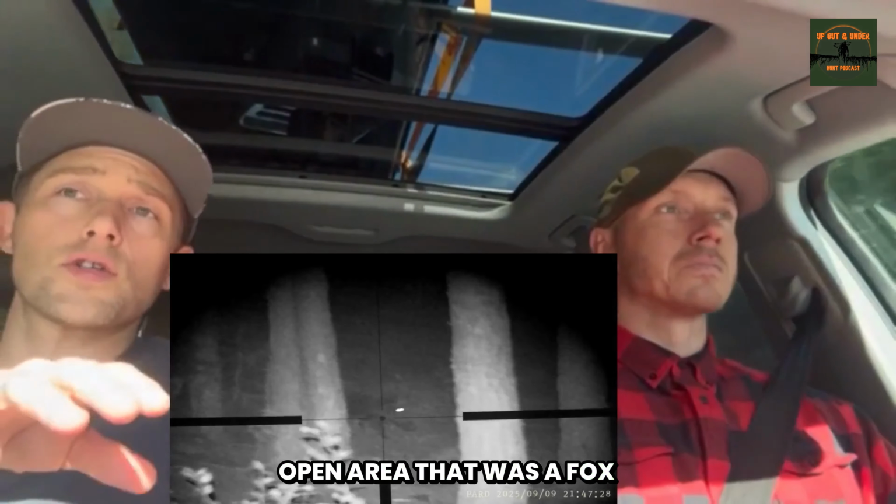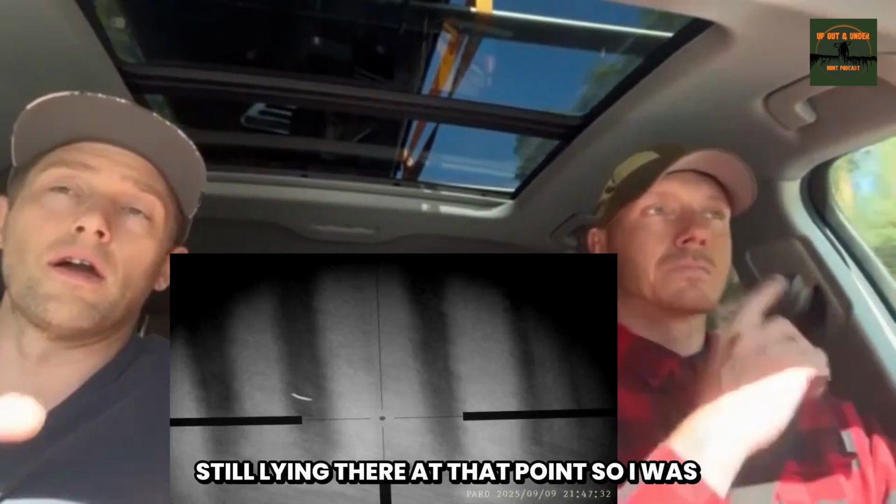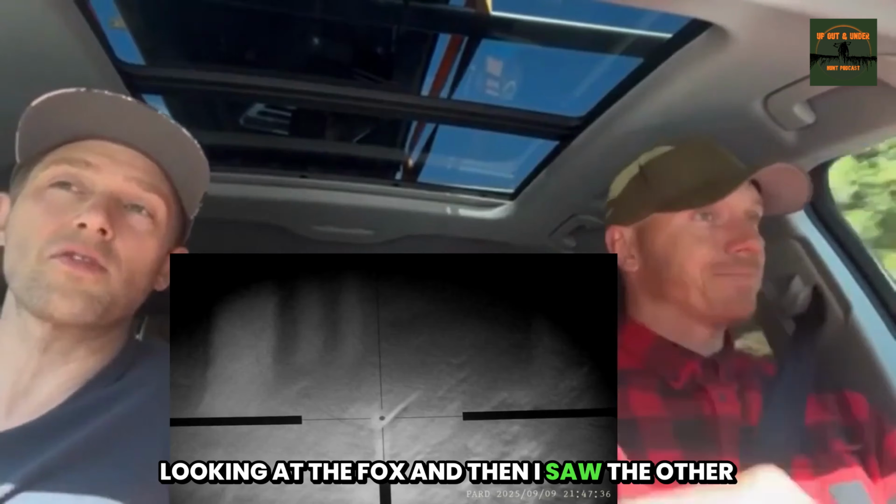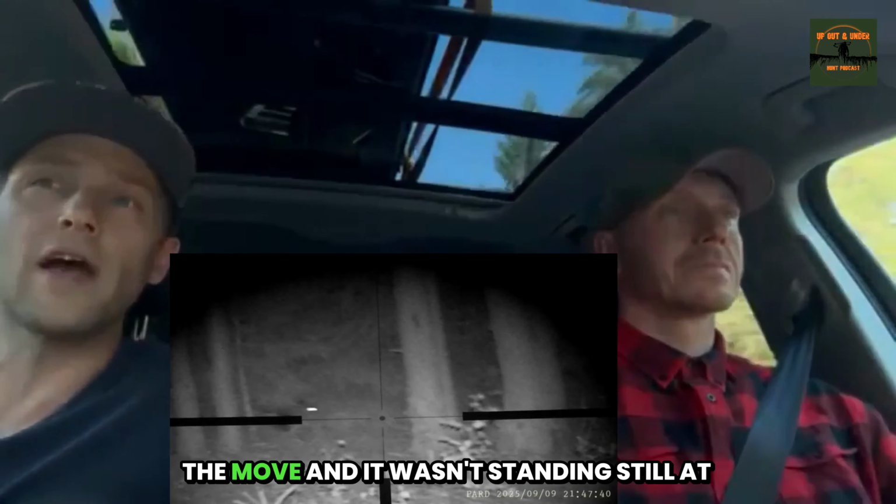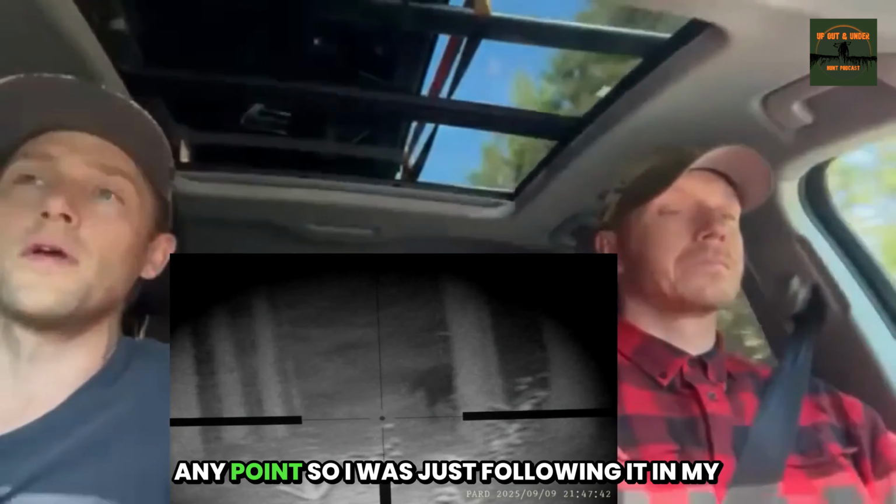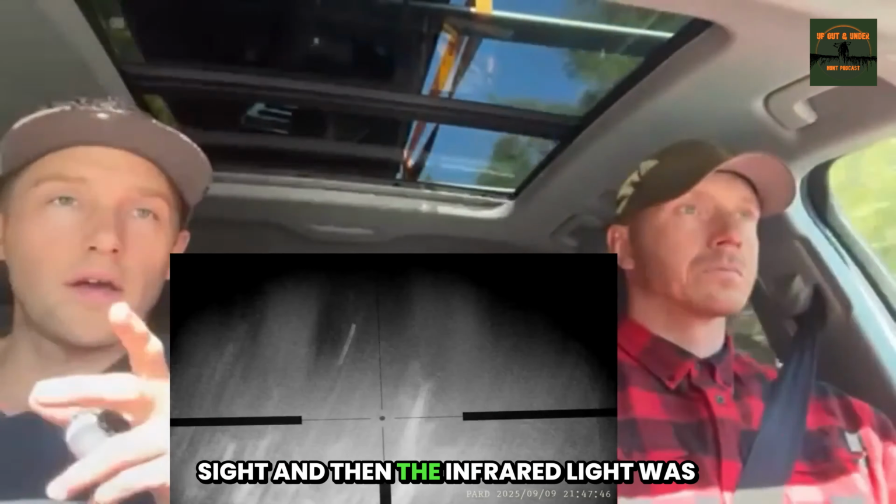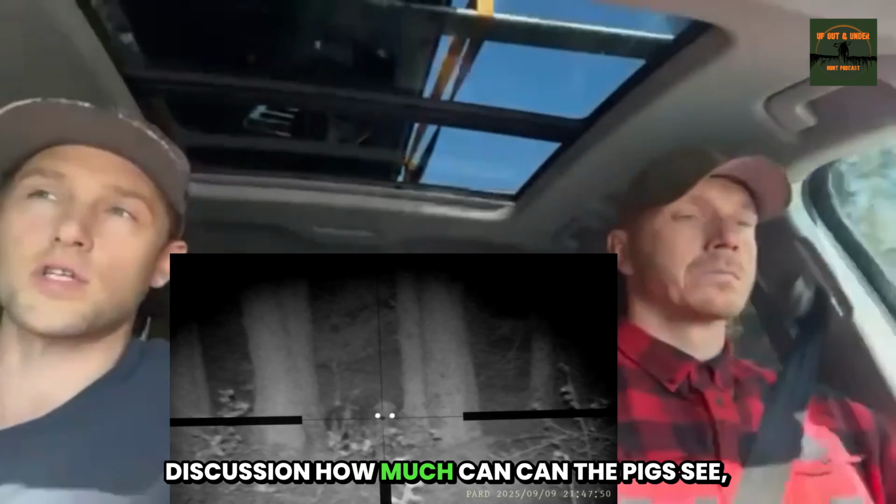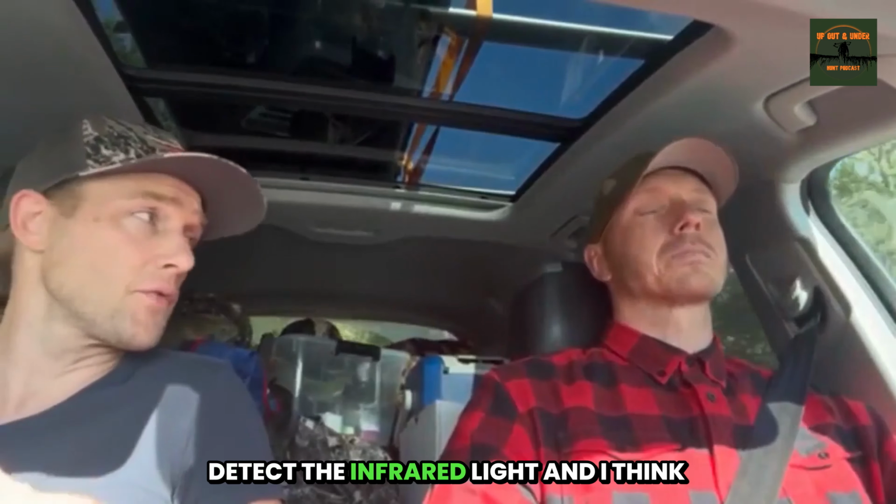There was a fox actually sniffing at the first pig that was still lying there at that point. So I was looking at the fox, and then I saw the other pig coming in. But it was also kind of on the move, and it wasn't standing still at any point. So I was just following it in my sight, and then the infrared light was turned on, and there's always this discussion: how much can the pigs detect the infrared light?